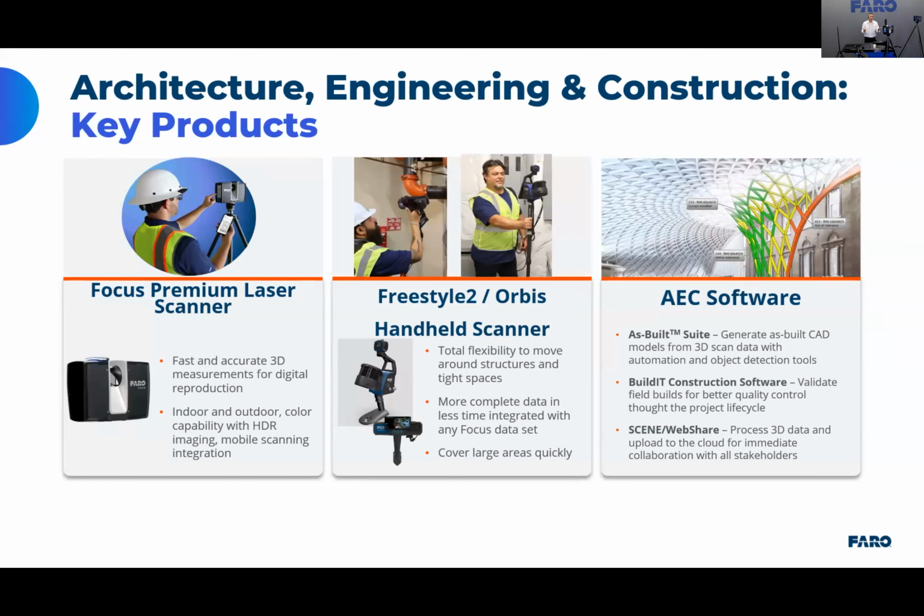For specialized applications, we have these two software that you see here. One is called As-Built Suite, which is basically add-ons for Autodesk products. That means that if you install the As-Built Suite into AutoCAD or into Revit, we provide additional functionalities for this engineering software.